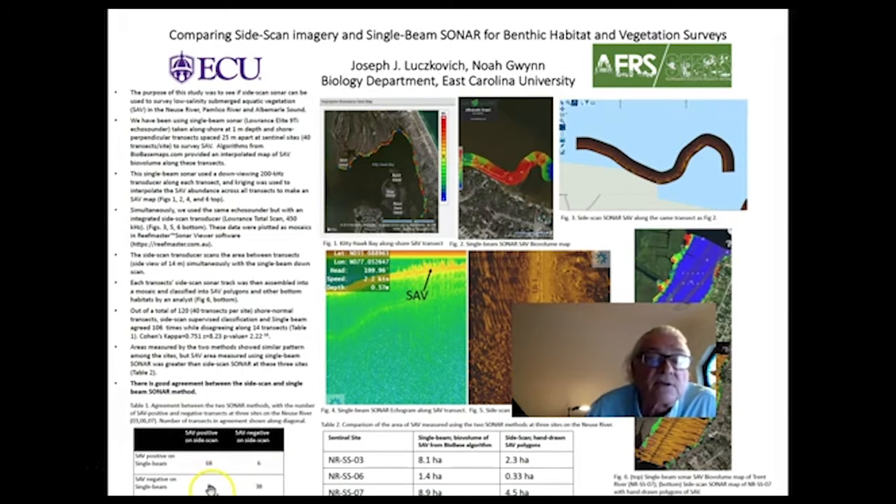There were 8 disagreements, however, where the side scan did not detect SAV, whereas the single beam sonar system did. When you make an area estimate using the 2 different methods, using the BioBase algorithm, you get slightly higher estimates of SAV areal coverage.